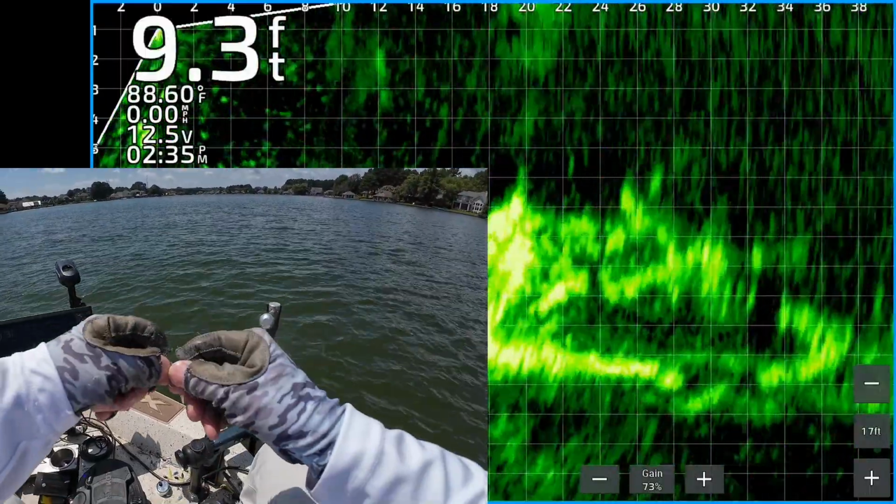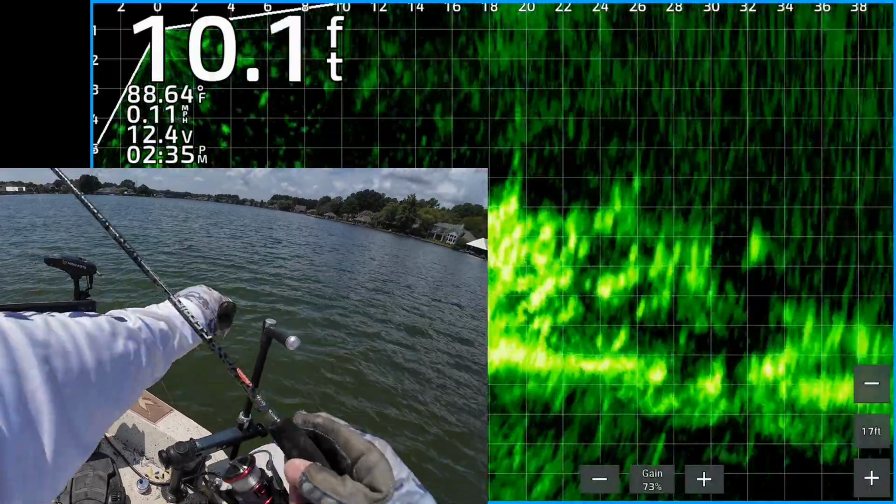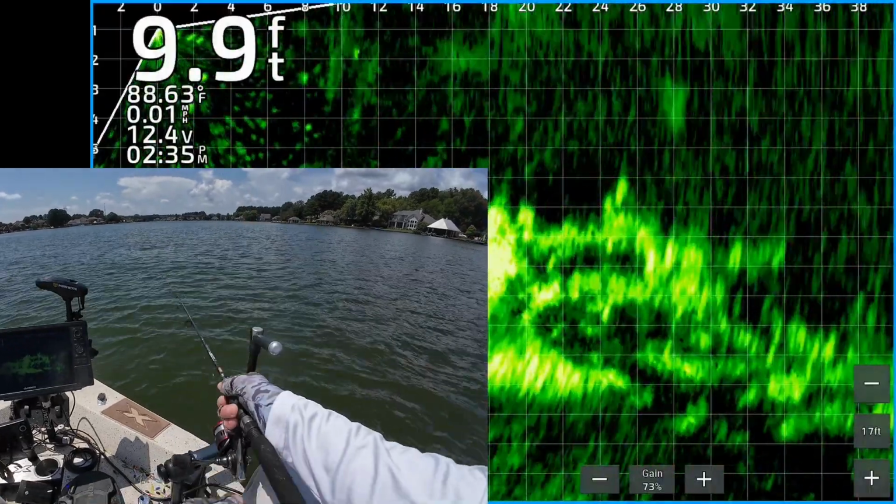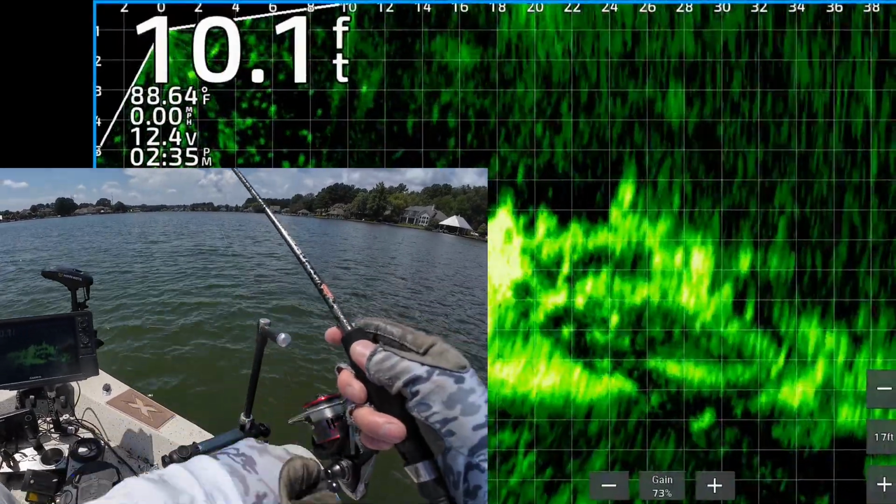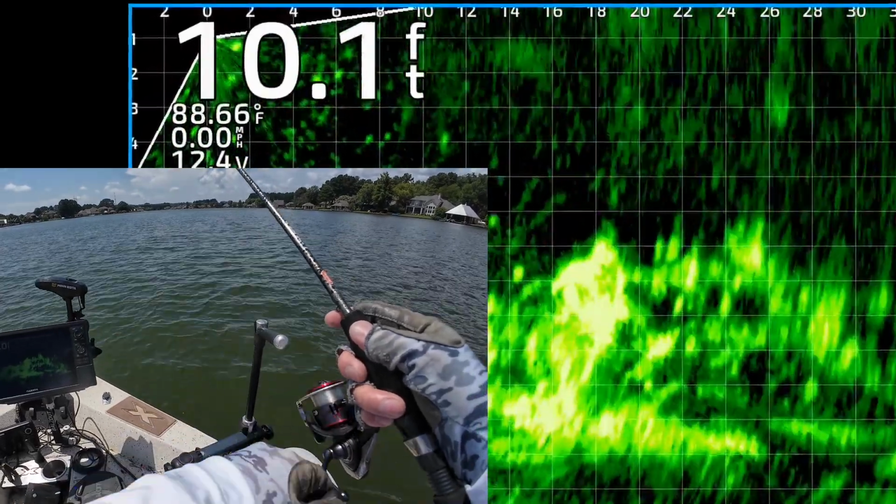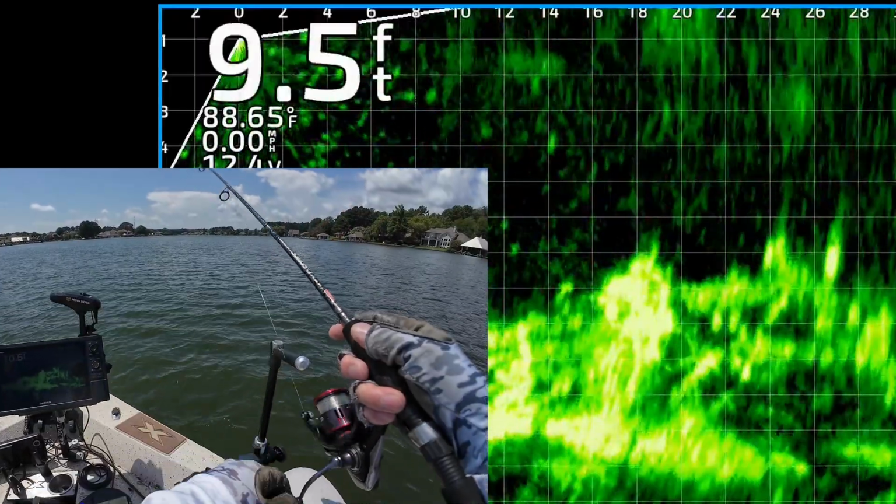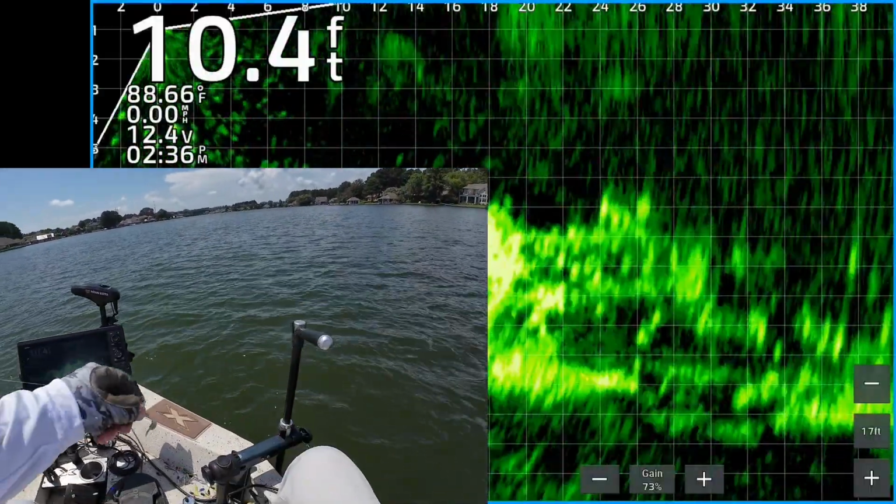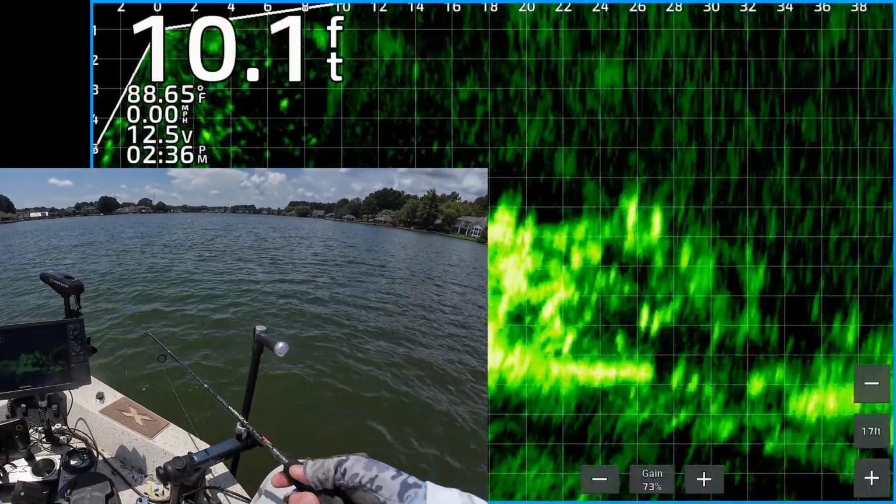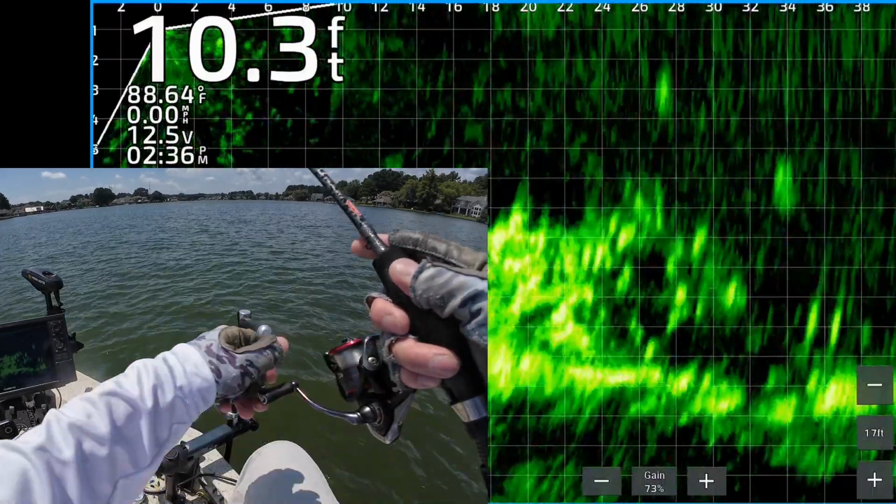Get that soft plastic lined up and get it out there. Gotta scan around, look for a good angle. There's my jig and weight dropping down to him. This looks like one of them's got it. Yep. Oh, missed it. Oh my goodness. So, get that plastic lined up on the hook, cast it back out there, and try to catch a hog.